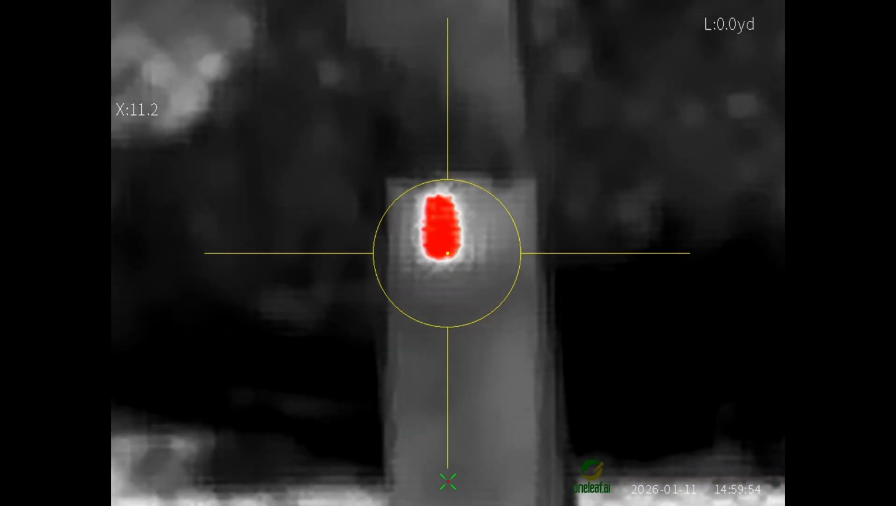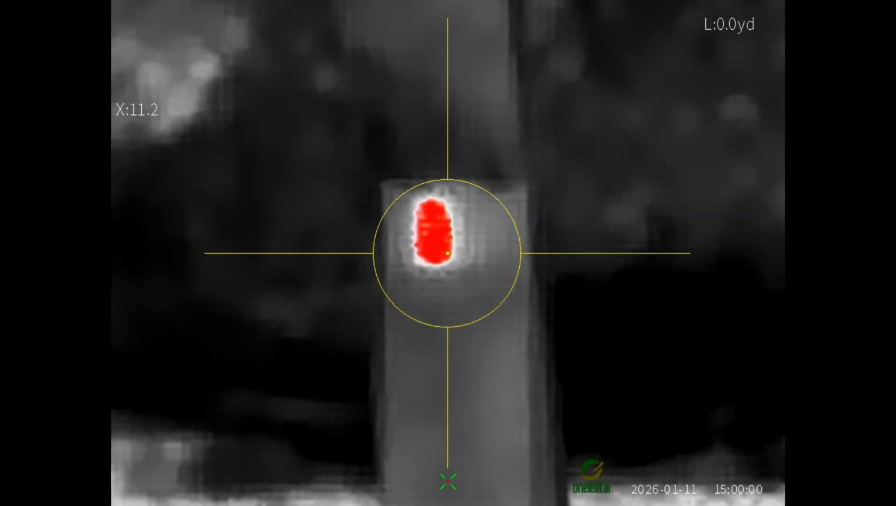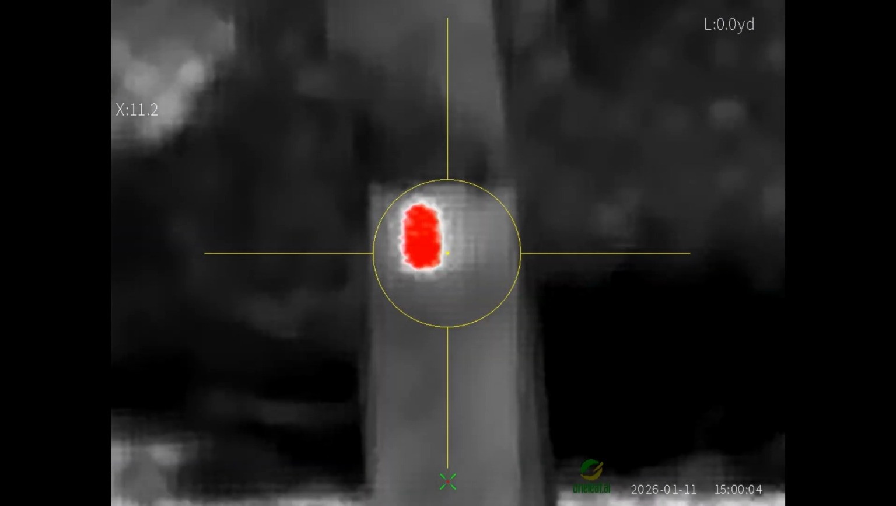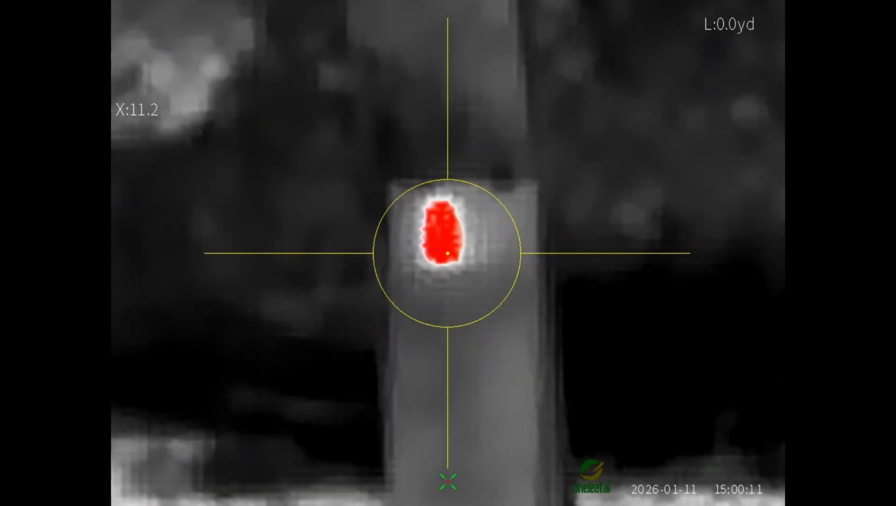And as a matter of fact, I'm going to take the scope cam off, set it down to be safe. I'm going to walk out there and put some fingerprints on it and show you what it looks like with just me touching it and then walking back away so you can actually see it.